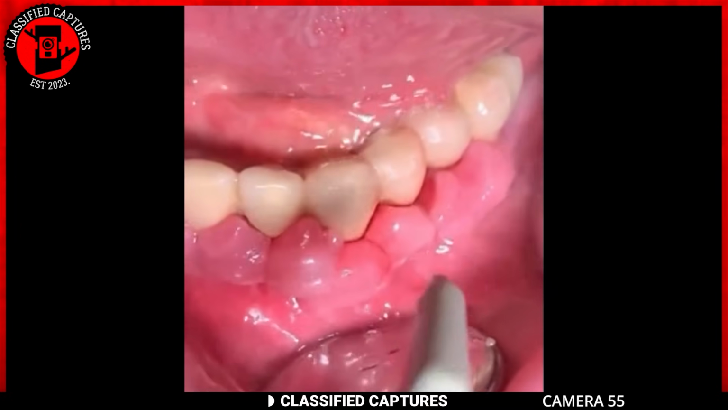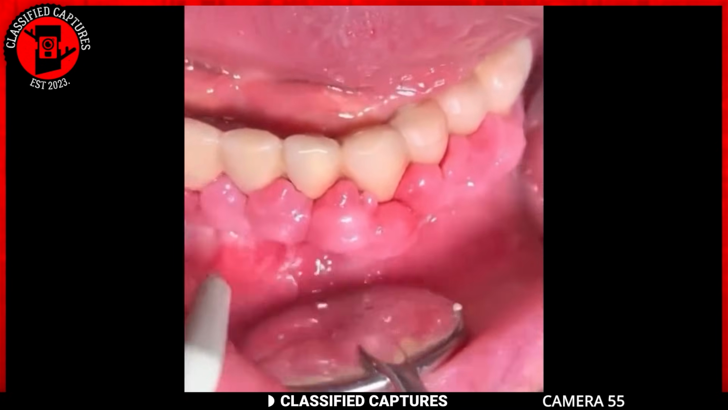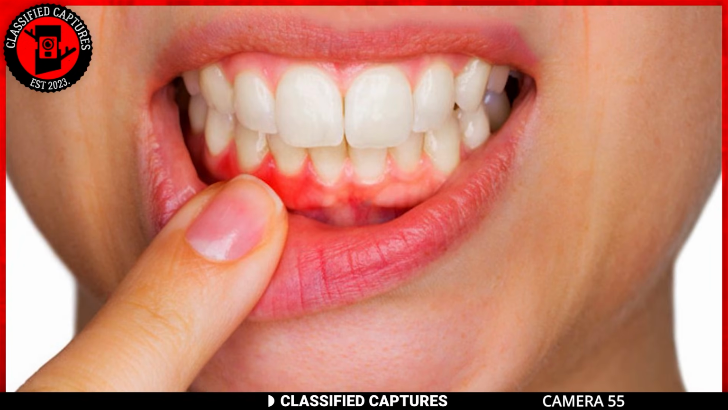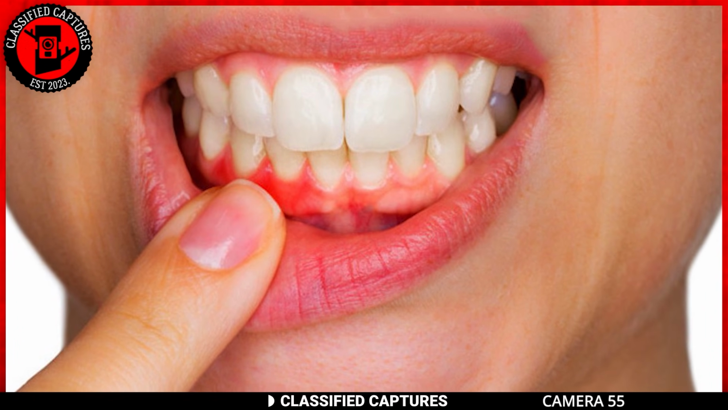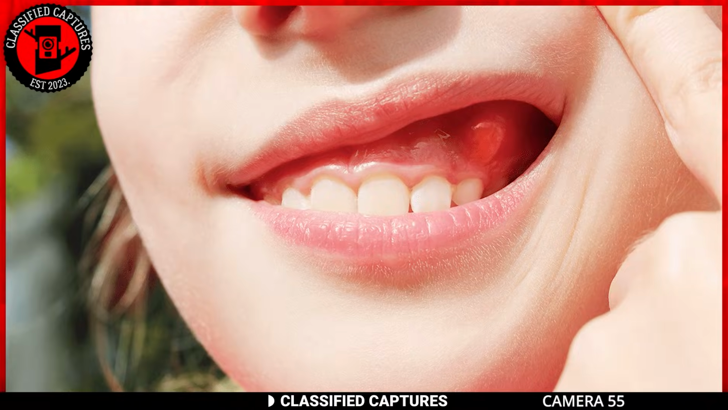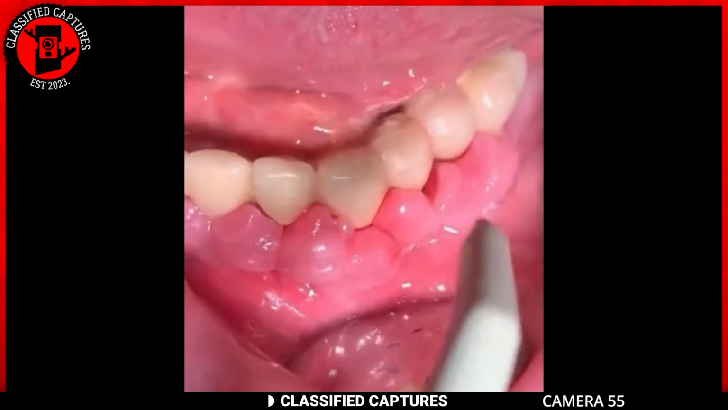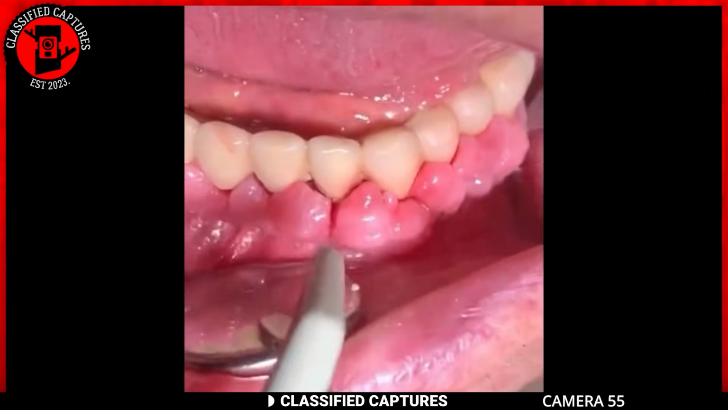Gingivitis usually happens because of not taking good care of your teeth, which lets plaque and bacteria build up along your gum line. If you don't treat gingivitis, it can turn into periodontitis, which is worse and can harm your gums, teeth, and bones. It's important to see a dentist if you notice your gums are swollen to stop any more problems and keep your mouth healthy.